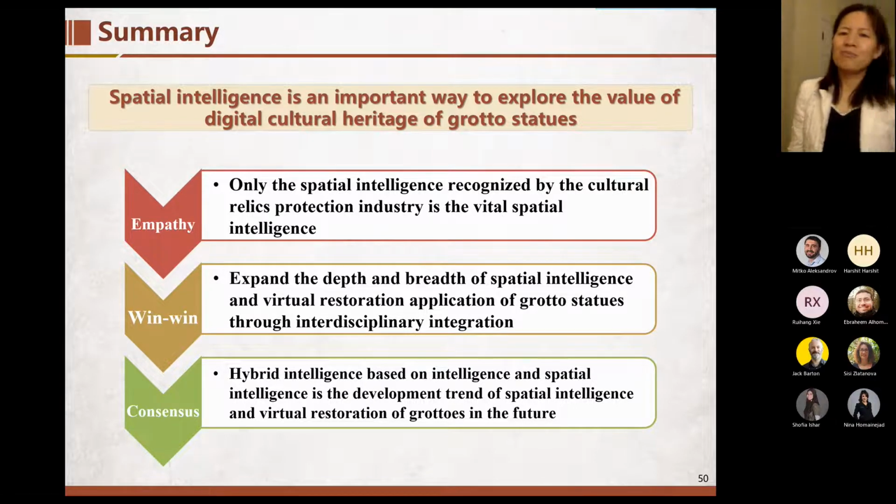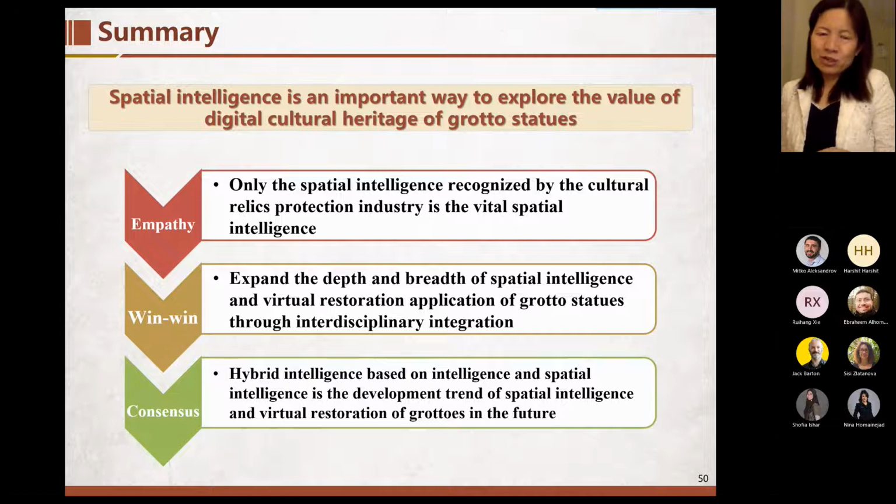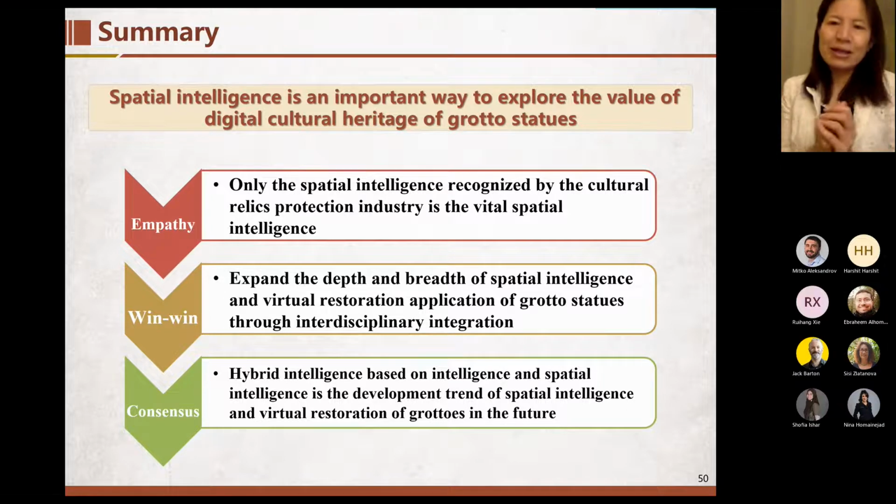That means from the beginning of the research work, we needed to discuss with experts from relics protection, maybe some archaeology, together, and they think what we did is what they need.